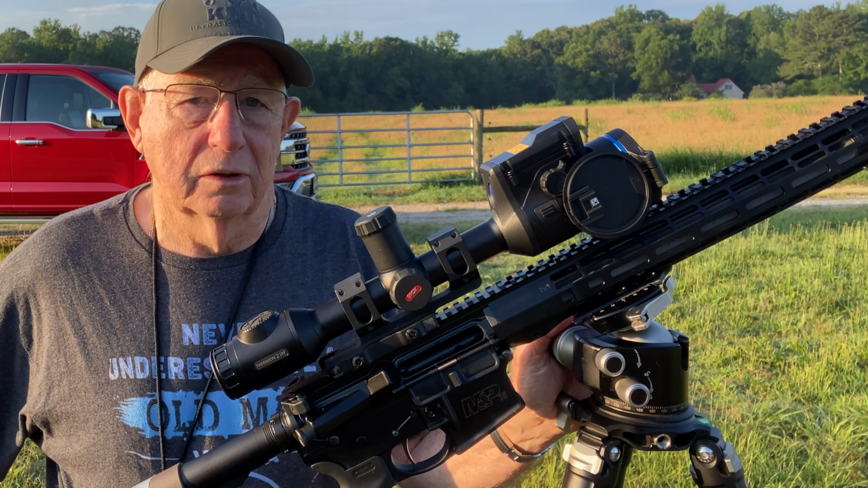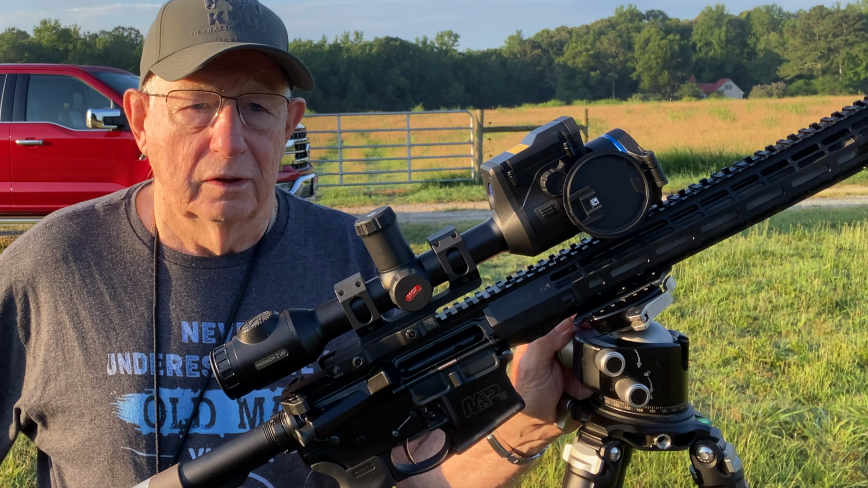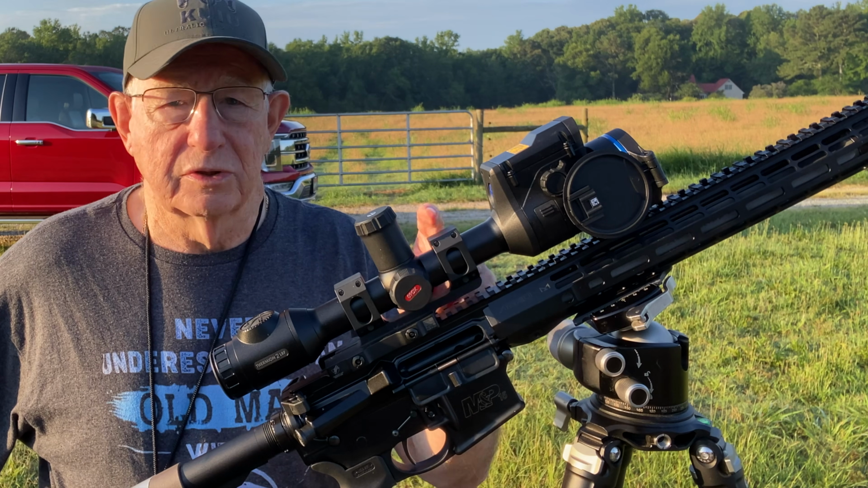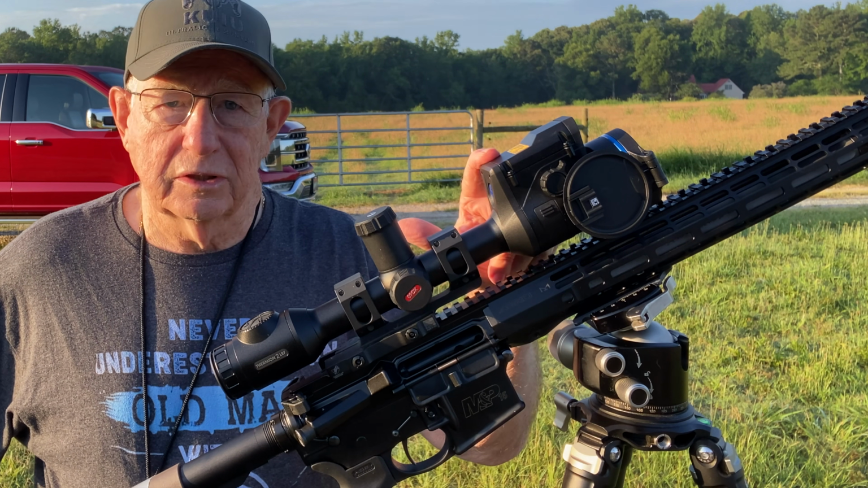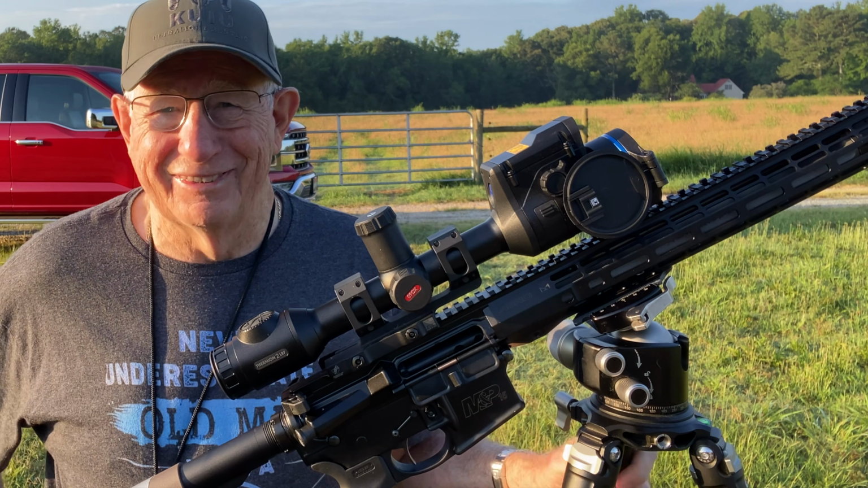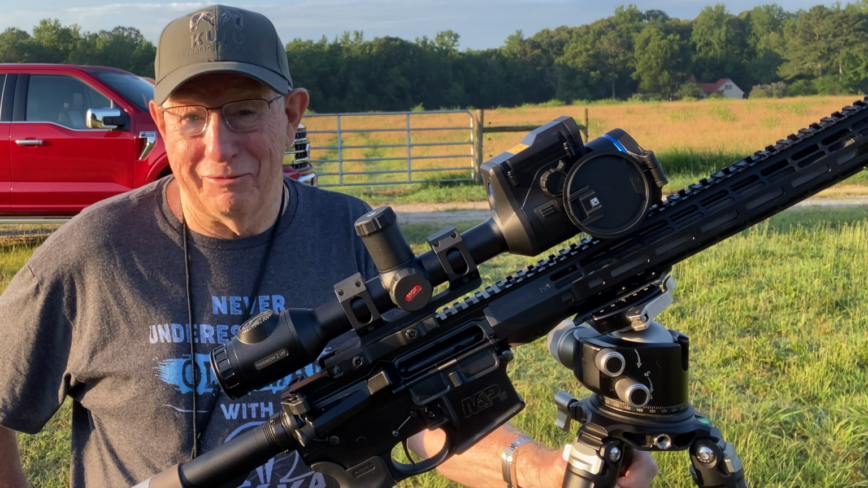After you get it hitting a little past whatever your zero is, then it'll continue to be right further on out, because what you have to do is get the velocity right. If you get the velocity right, this ballistic calculator will drop the bullet right on target. Then all you have to worry about is the wind. So overall, this scope is fantastic. I really like it.